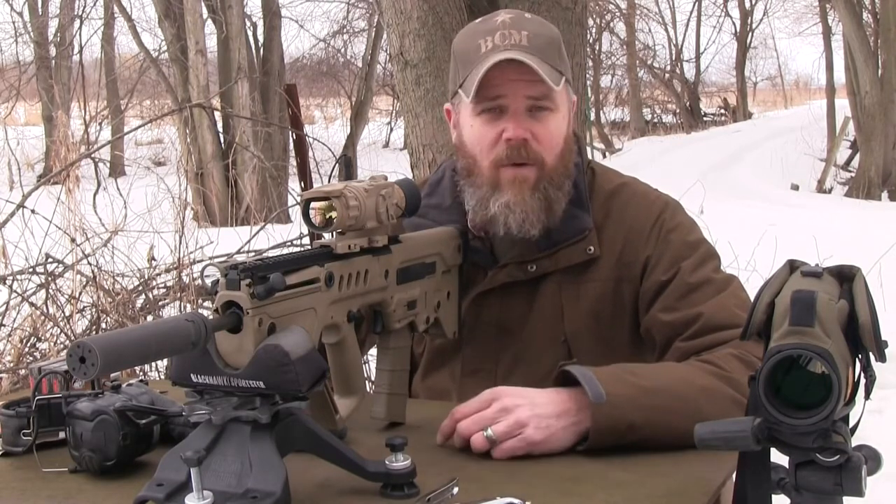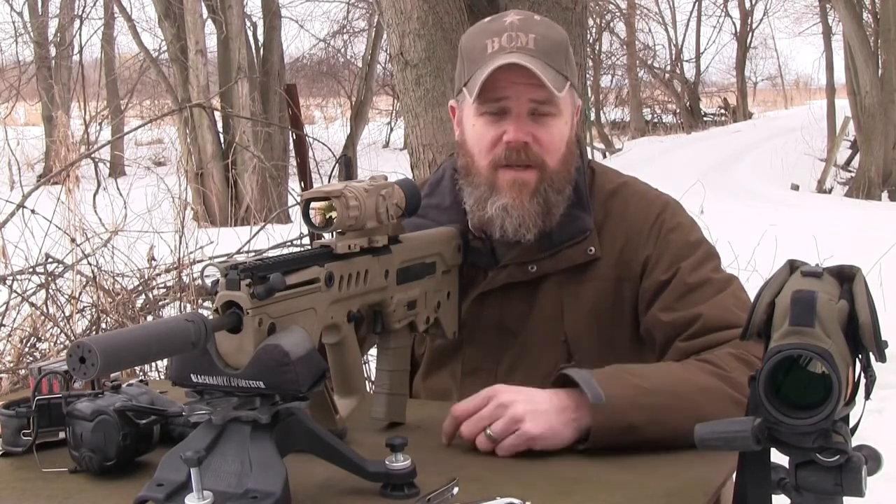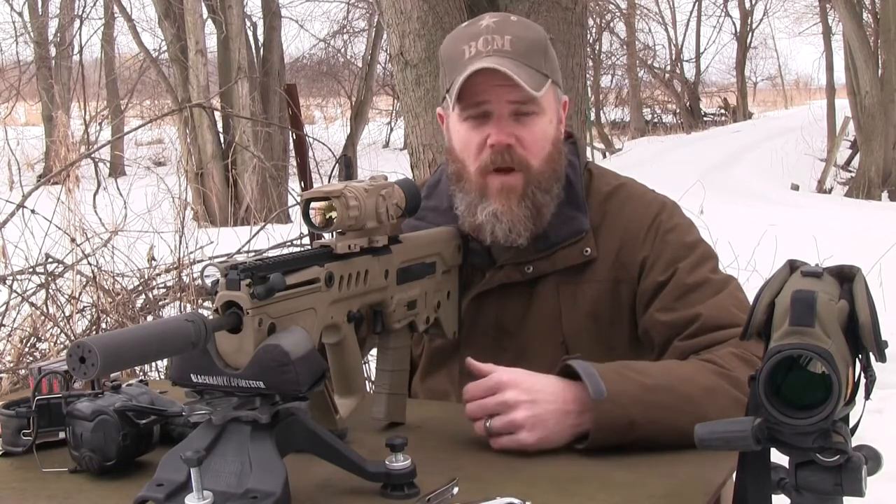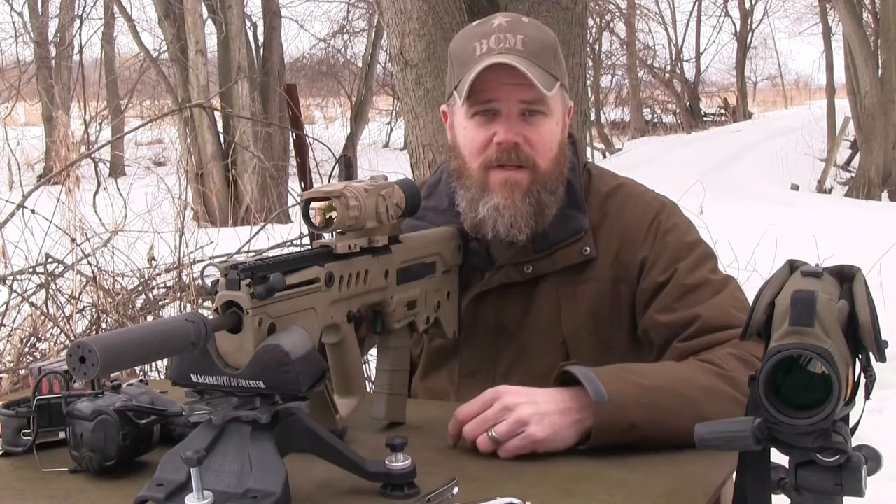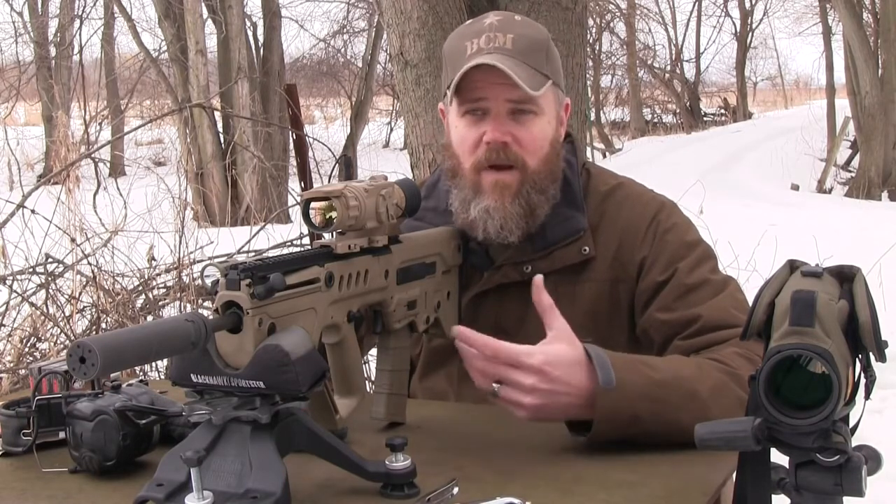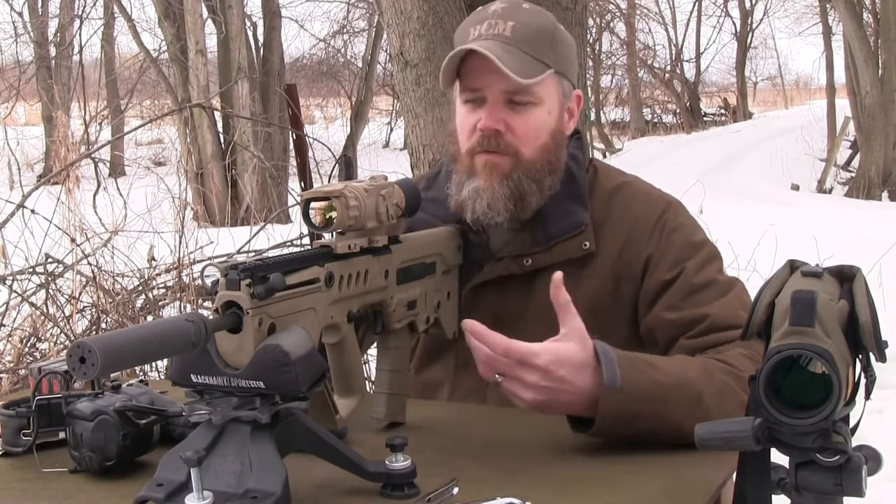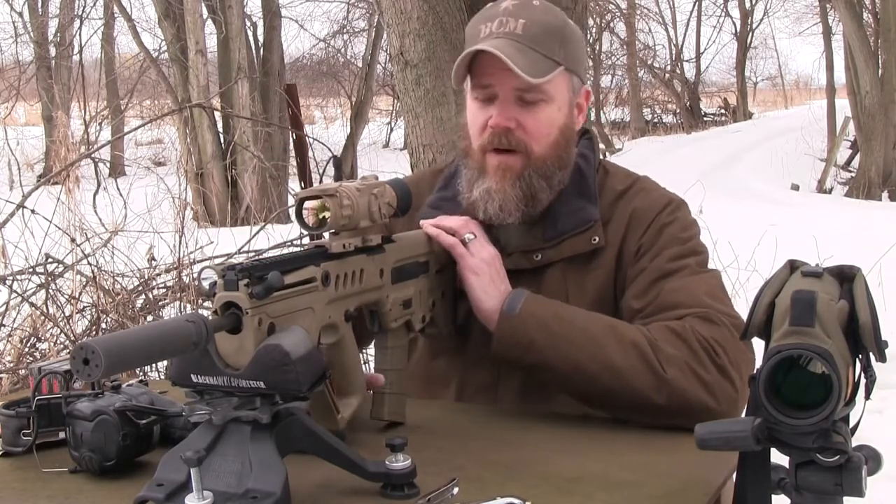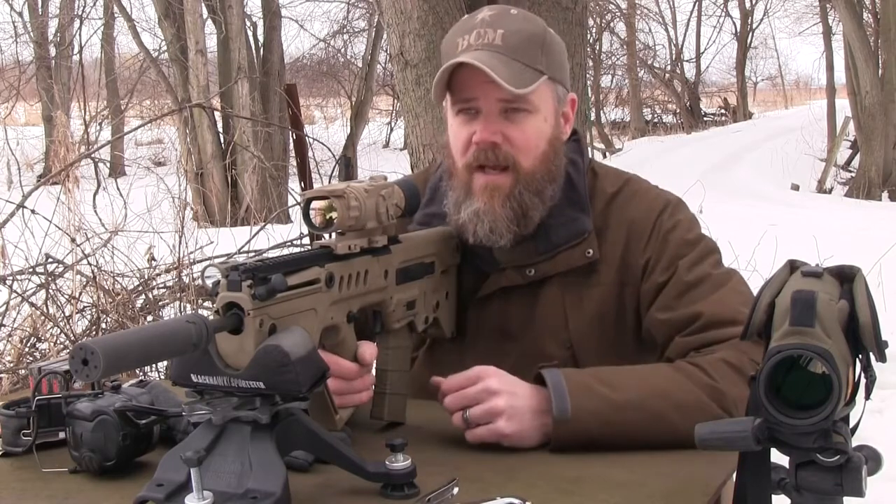You can sit out there for an hour or more with a call waiting for them to come in and never see a thing. They're very smart animals. They'll come in, they may catch a whiff of you and run off, but they try to keep cover and concealment as they come in looking for whatever it is that's making the noise. And so hopefully the thermal imager gives me a bit of an advantage over night vision in that regard. So I'm really looking forward to getting out there tonight and playing with it.